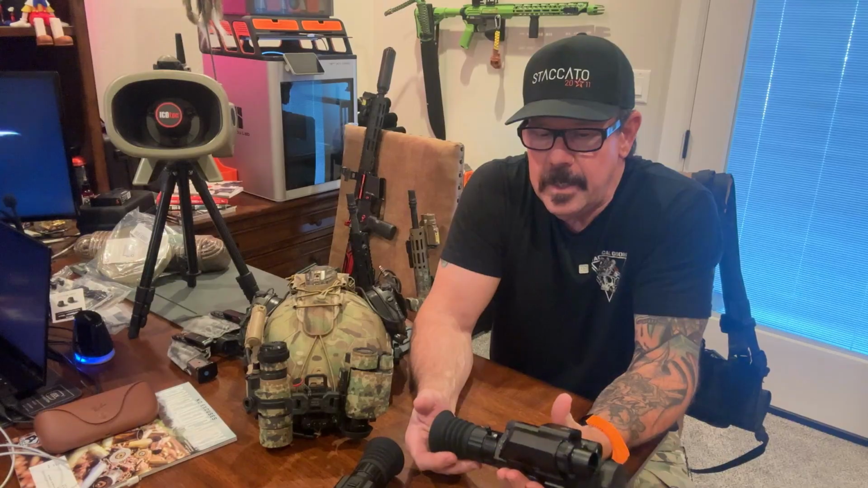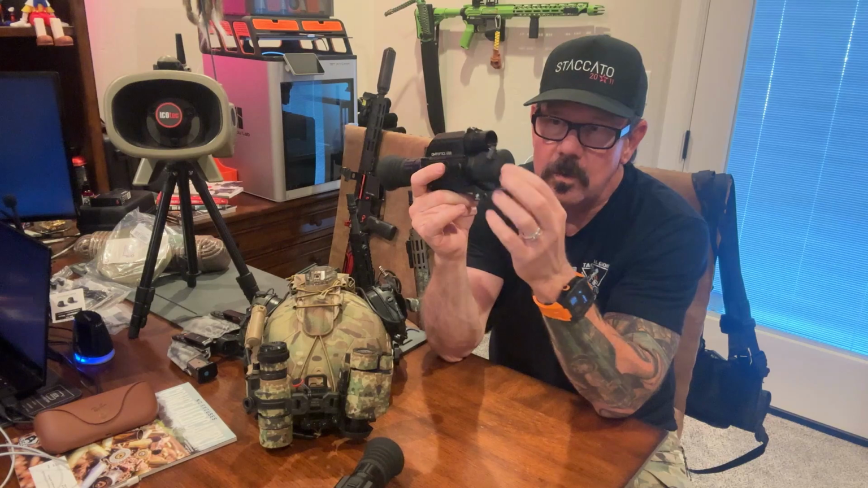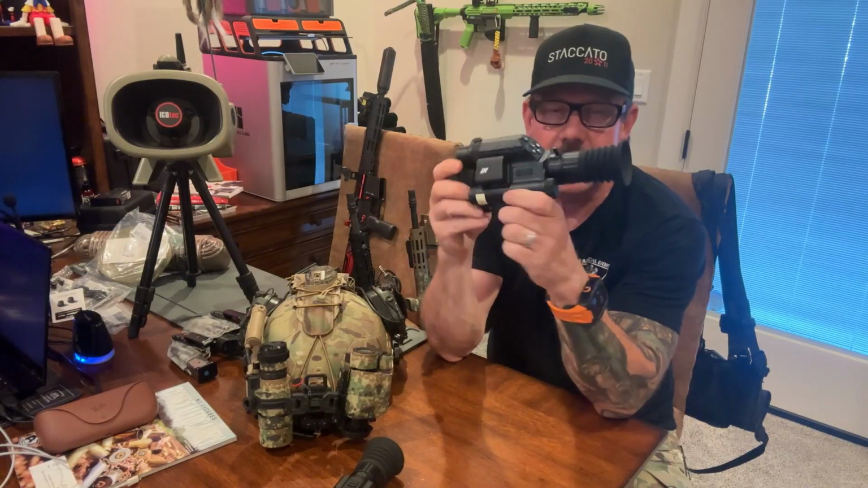The first one we're going to go over is the DNT Optics. I have two thermals from DNT Optics. This one is their TNC635R. So the thermal is a 640 by 512. I do believe it's got a 40-degree field of view. This one is their Thermite, which means it is a thermal plus a digital day-night scope, as well as a built-in laser rangefinder and ballistic calculator. That was a mouthful, I know.